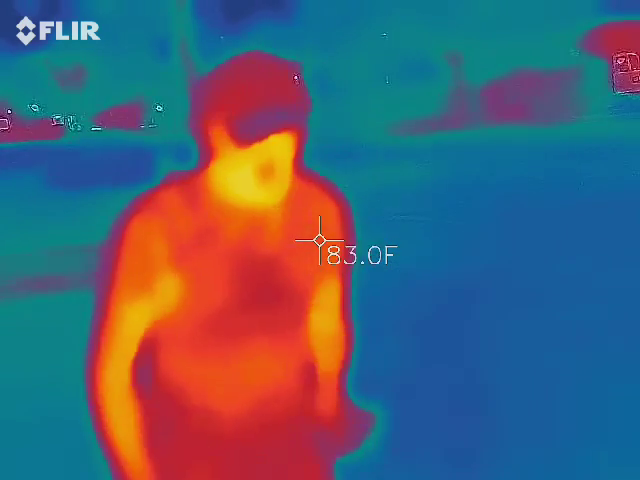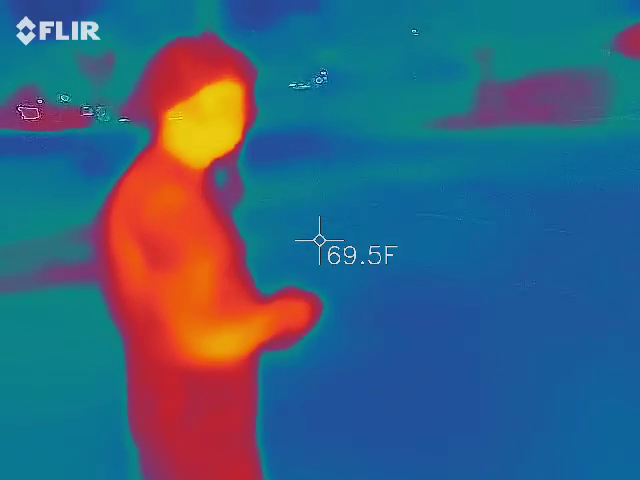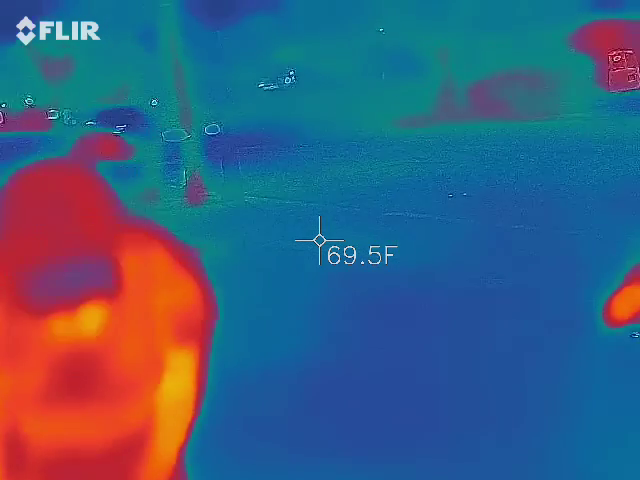Lasers get pointed straight down and about 5 feet out in front of you only. That's about as far as you're going to go. So literally what you're looking for is it's going to pass by just like that. That means it's 5 feet close.